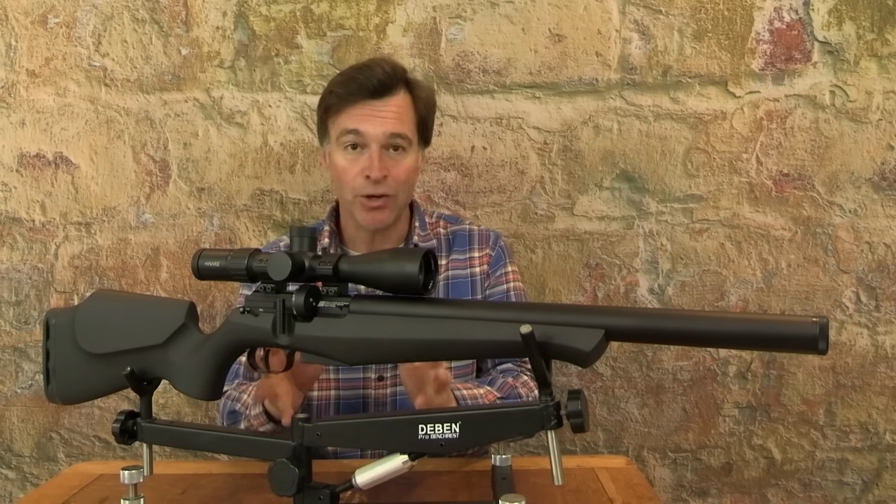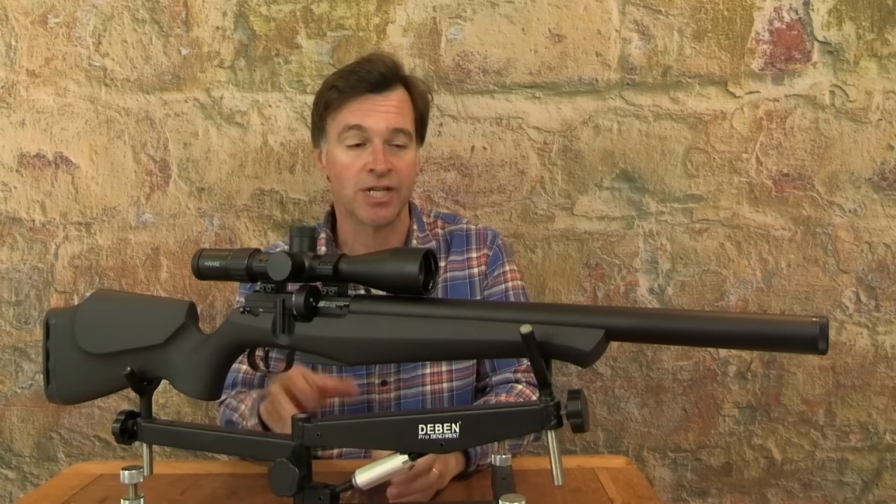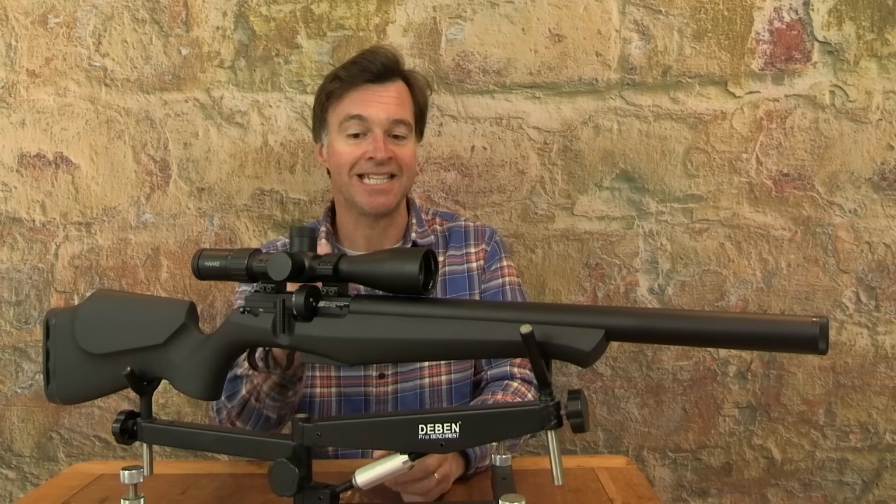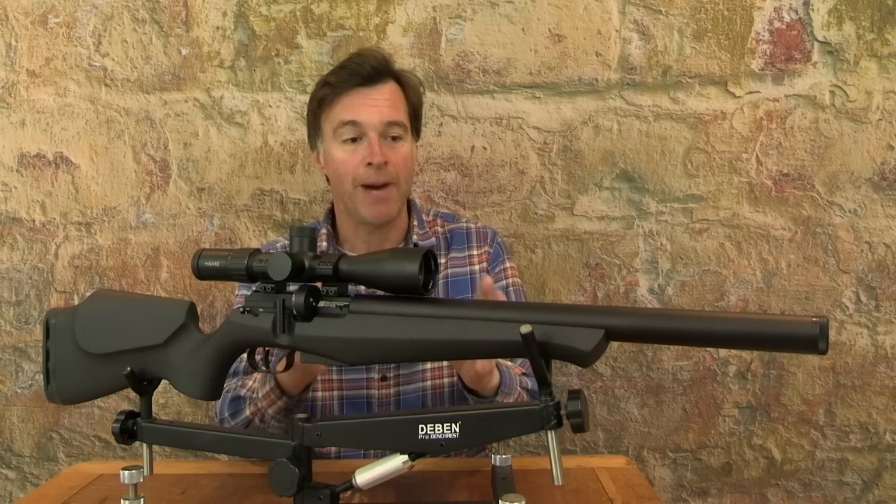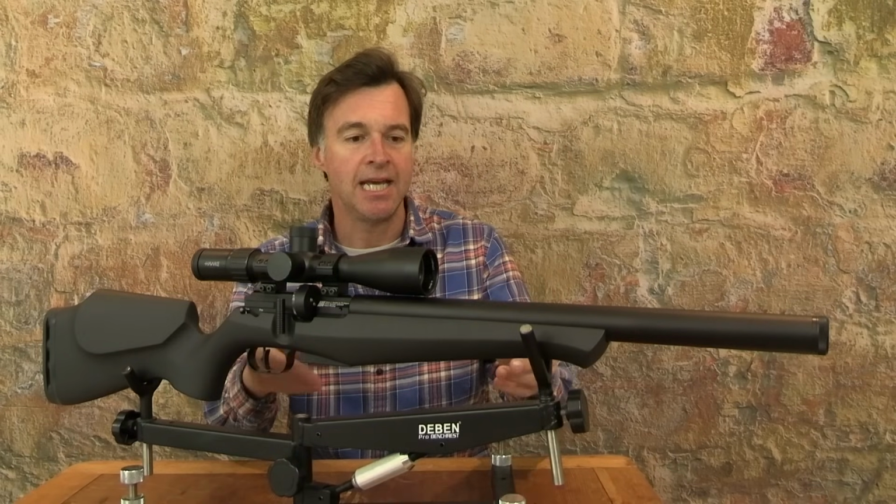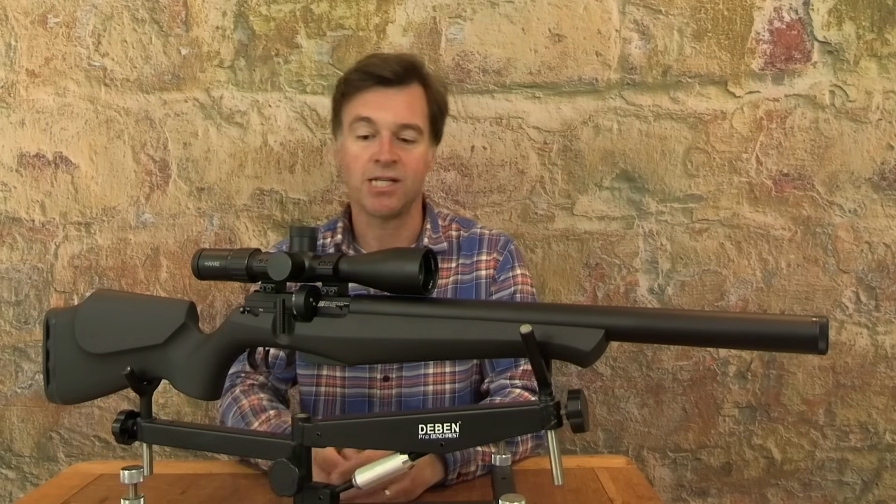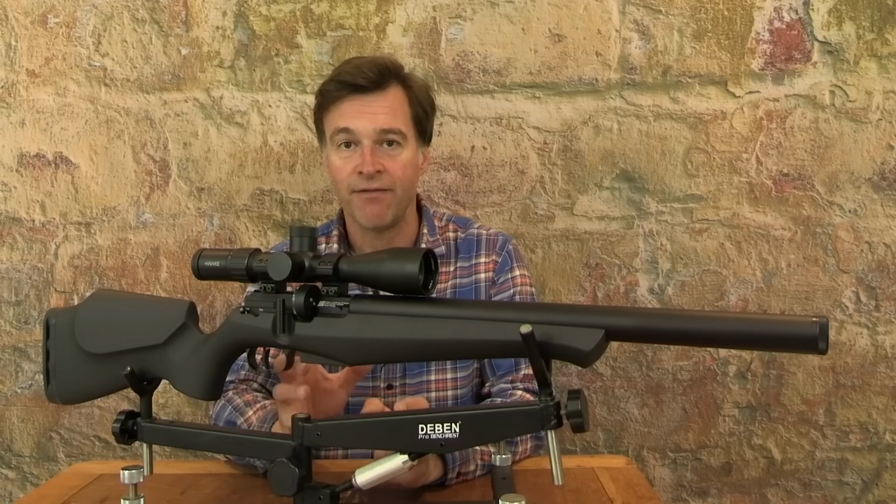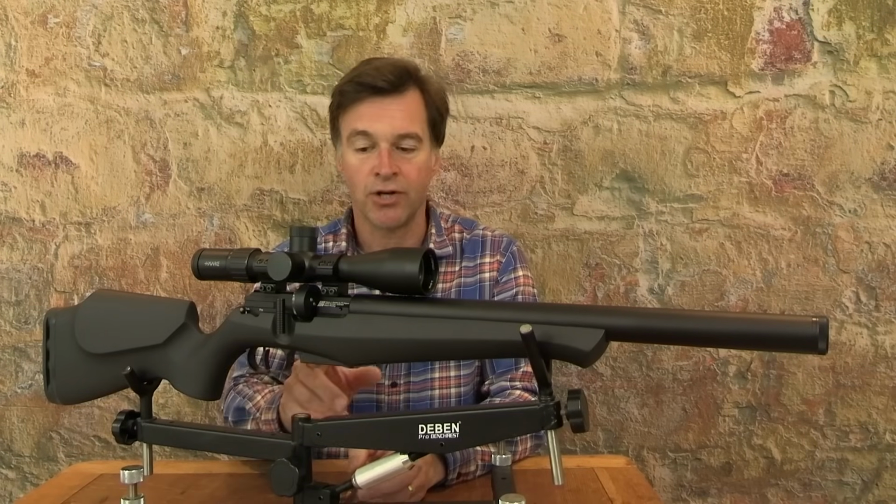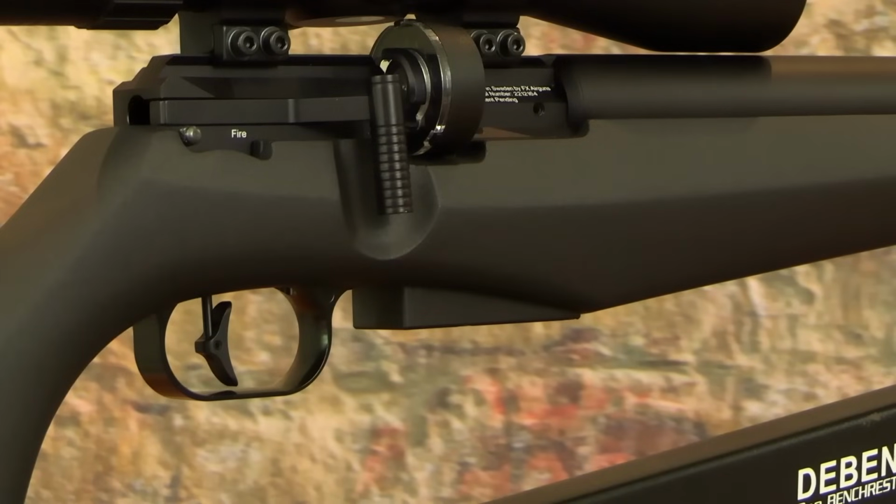Now, this gun may look pretty basic, but don't be fooled because it has some very innovative features. The key one being the fact that its air tank is actually wrapped around the barrel. Now, apart from improving this gun's really clean lines, it also enhances barrel rigidity, which in turn can improve potential for accuracy. You will also notice what looks like the box magazine of a bullet firing rifle sticking out from the underside of the DRS's stock. Now that is actually the plenum, which has been really cleverly designed into the gun's overall aesthetic.